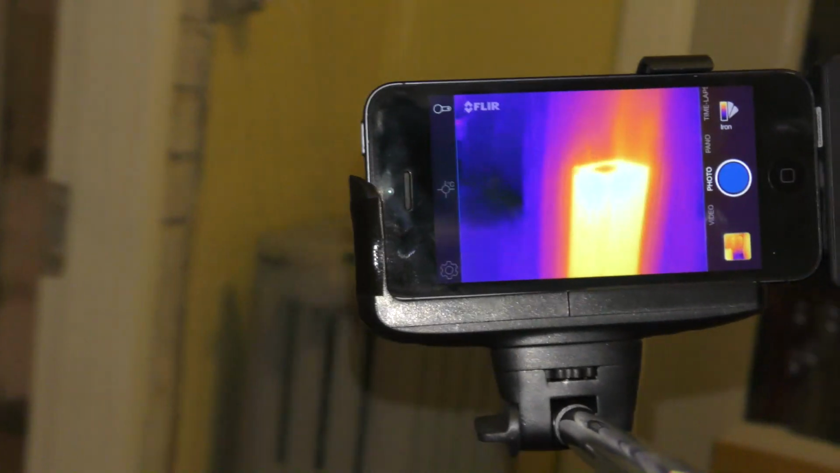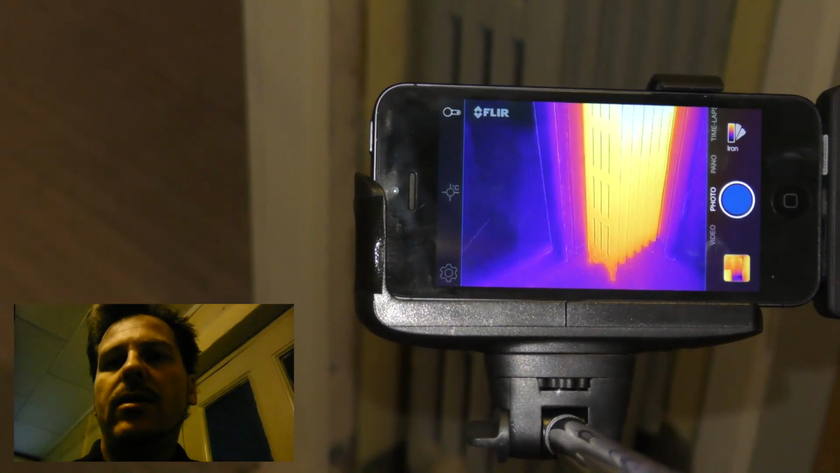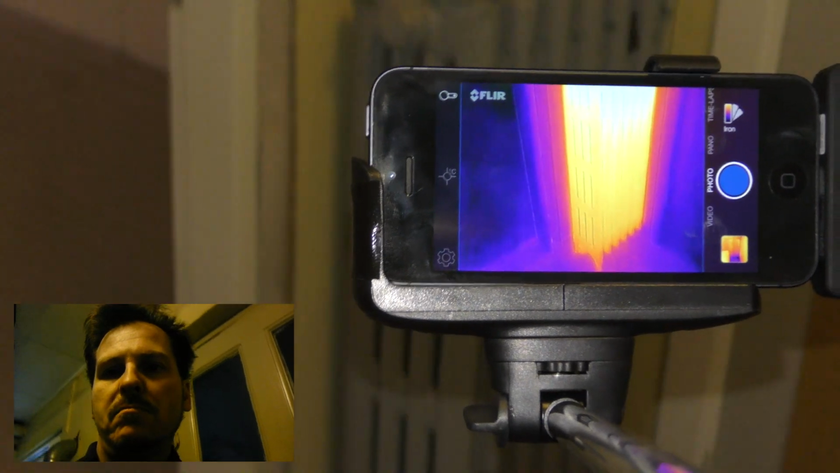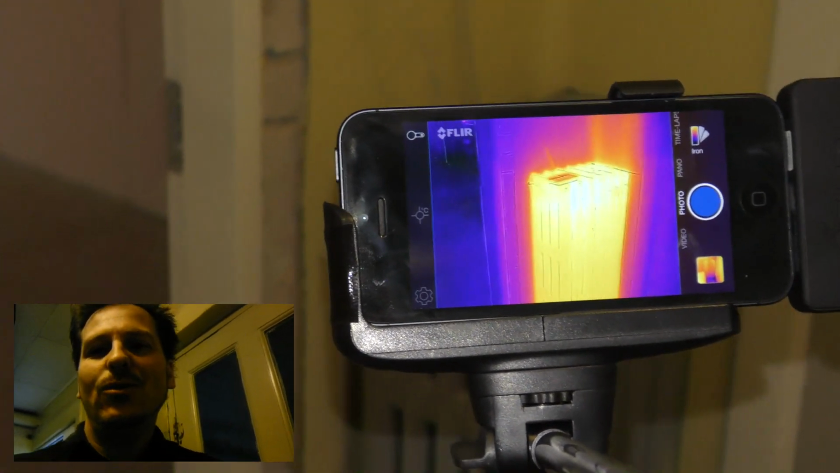This is what the radiator looks like. Very nice and hot. Looks pretty cool, right? I love it. This is a cool toy.